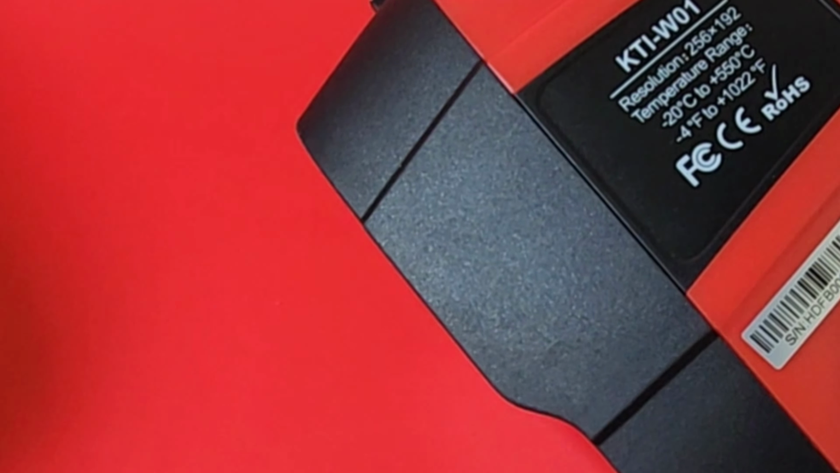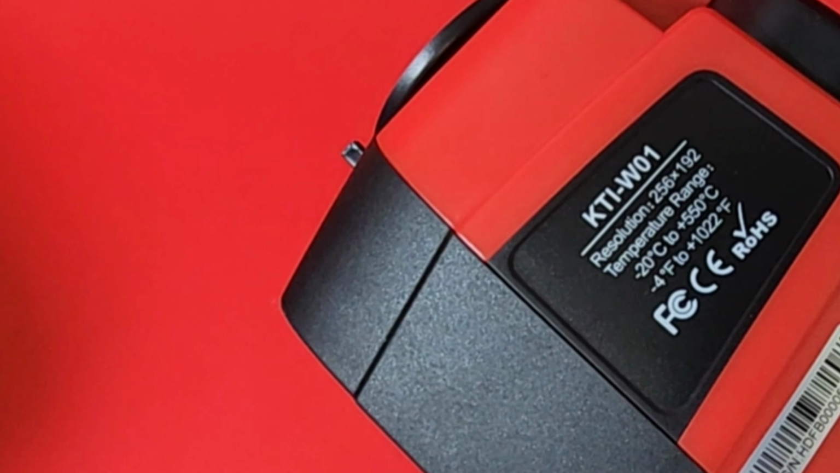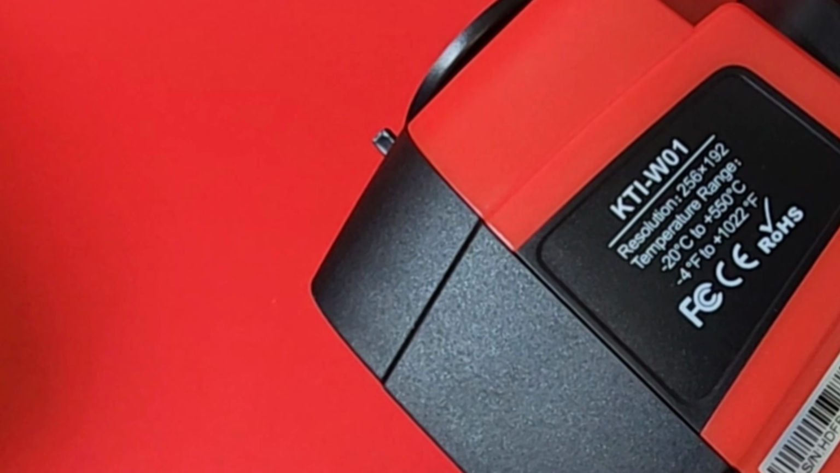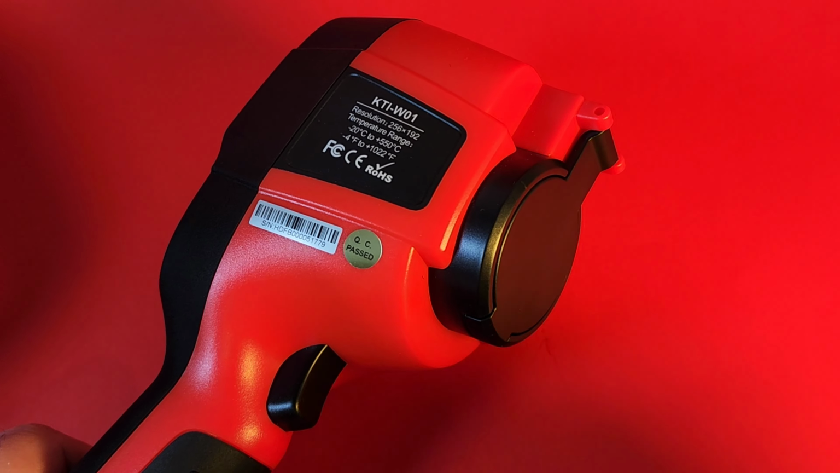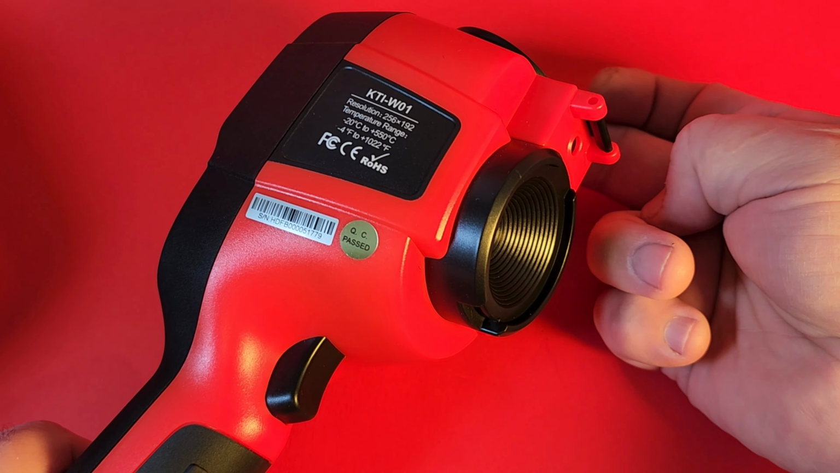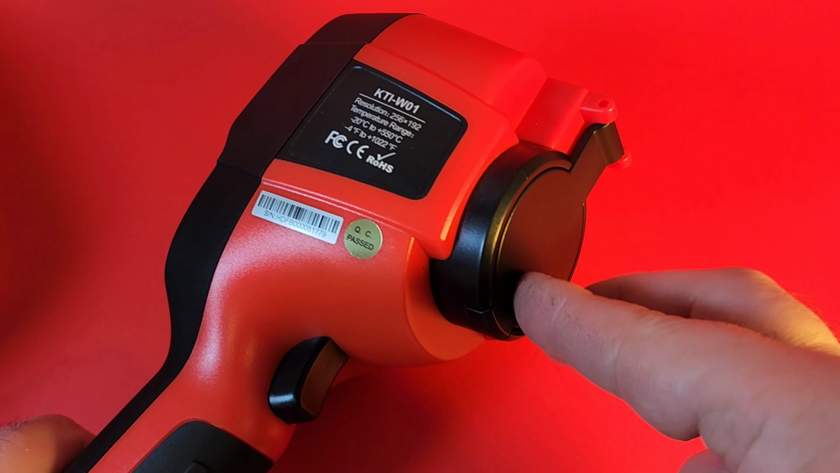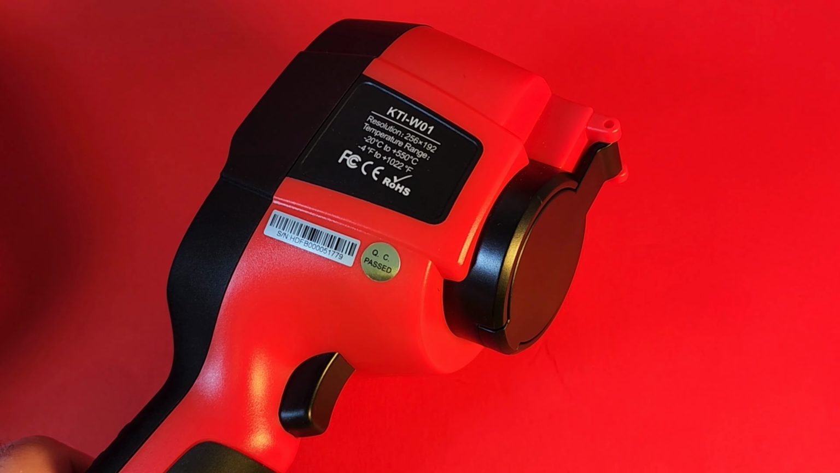On the side here, we have our KTI-W01 with, of course, the resolution 256 by 192, and their temperature range -20 up to a whopping 550 degrees Celsius. Whoa, that's hot. And of course, like most thermal cameras, you have that protective covering. Take it up when you want to start your imaging, and when you're done for the day, simply close it and protect that lens. Good stuff.